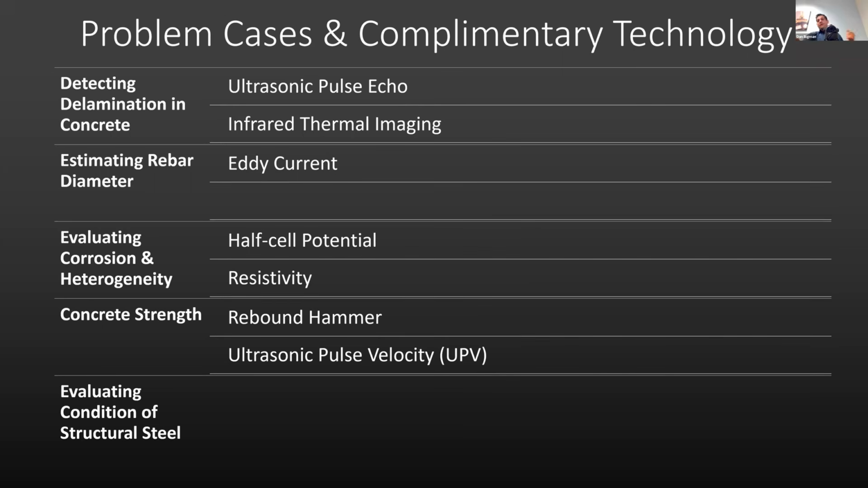All right, finally, evaluating conditions of structural steel. We spoke about asphalt, we spoke about concrete. What about things like steel? GPR is terrible for evaluating steel because it gets reverberations of the signal from that steel. So if you ride a GPR up the side of a structural steel beam, it's going to saturate the receiver with lots of energy. You won't get any information from GPR.